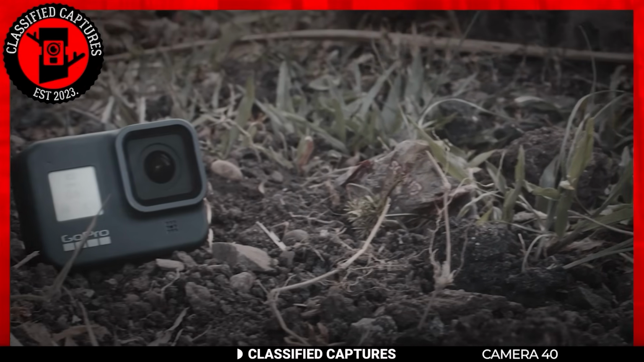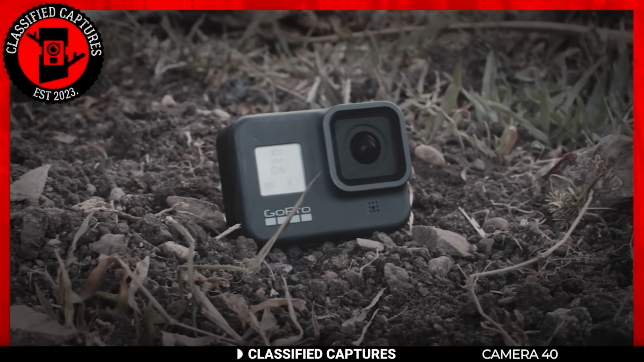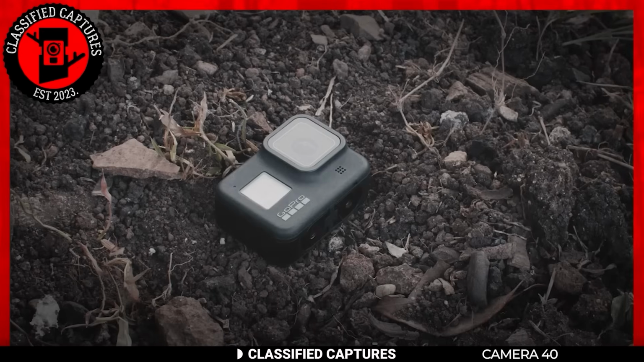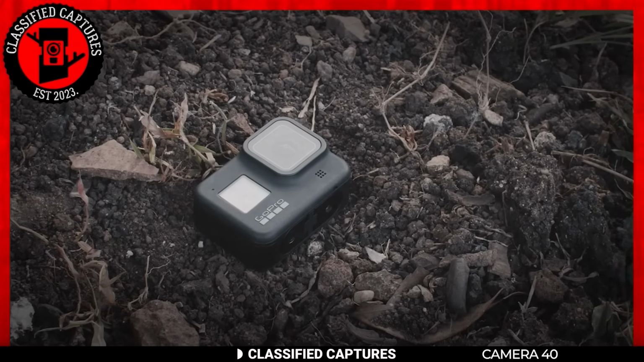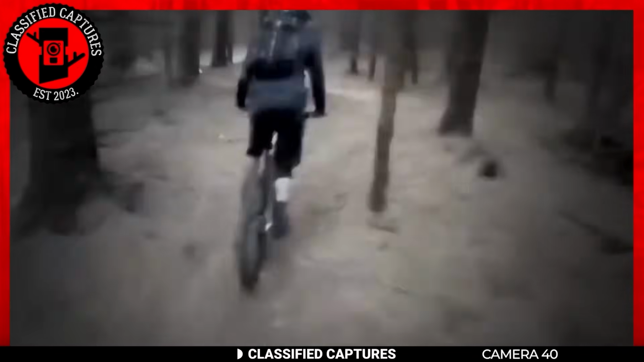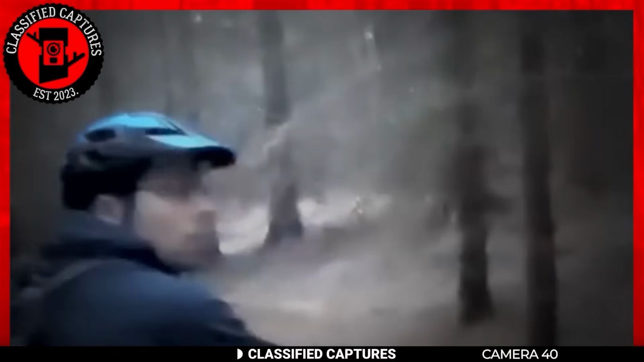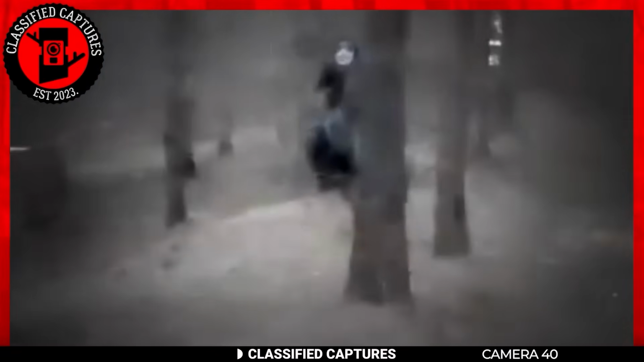GoPros are an explorer's best friend for a number of reasons, but one of the main selling points is its durability. But what happens when you find a GoPro in the woods with no owners in sight? This footage you see was captured by a GoPro that was found in the woods by some explorers. Once they tried to play back the last few seconds of its footage to discover what could have happened to its owners, they saw this.